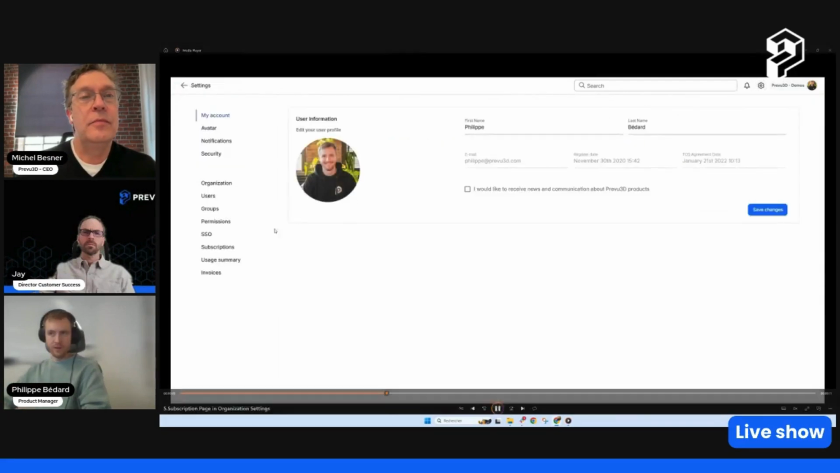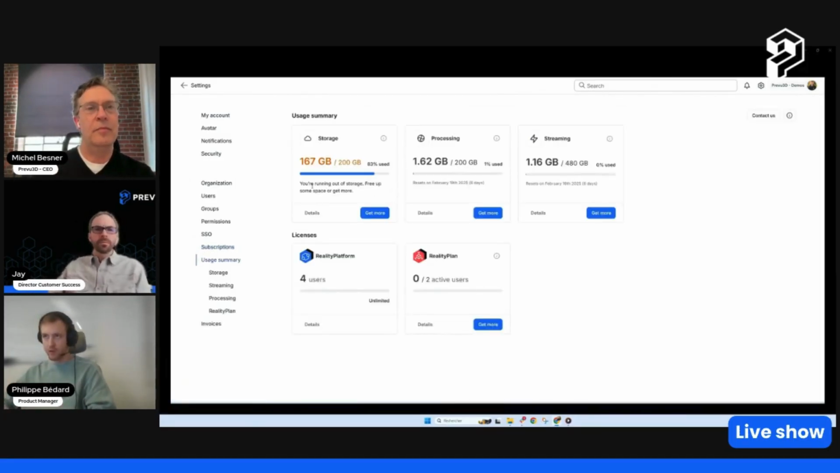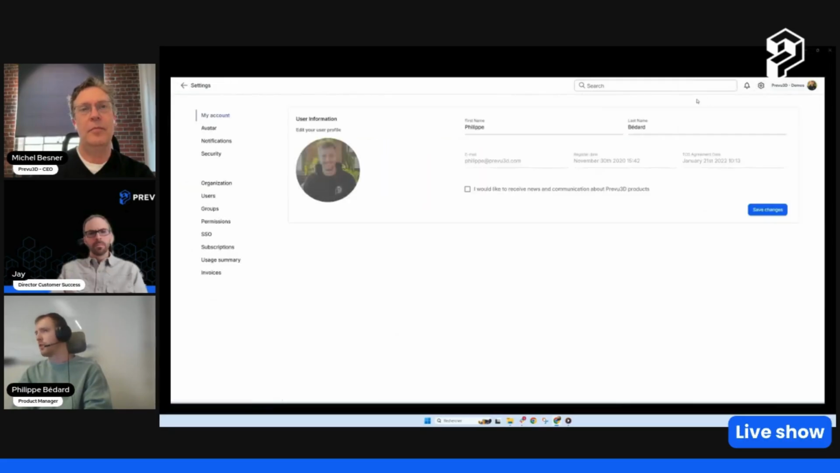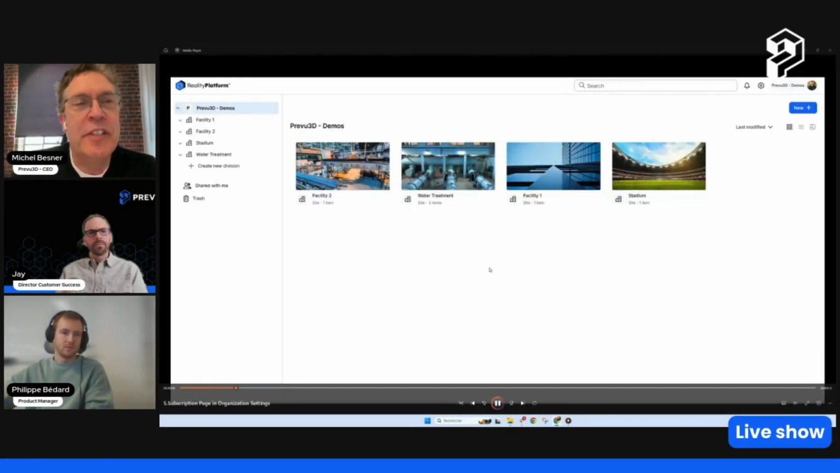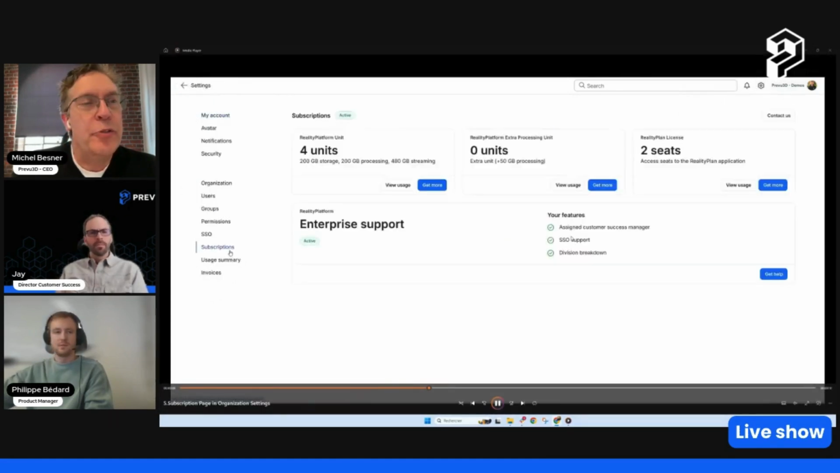Yeah, so now under the settings panel, there is a new tab called subscriptions where you can see what you purchased and the units that you have. And there's a link as well to the usage summary, so you can monitor your subscriptions there. There will also be some new features, like the renewal date will be shown, I think, in the next release or so, as well in there. So it will help you to monitor that part. Exactly. So a lot of little details, but it makes it a lot more convenient for administrators and users to work and navigate the platform.